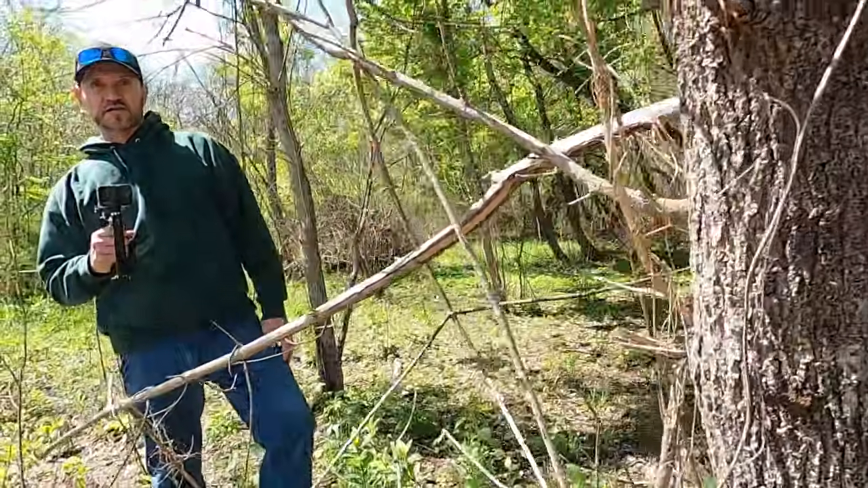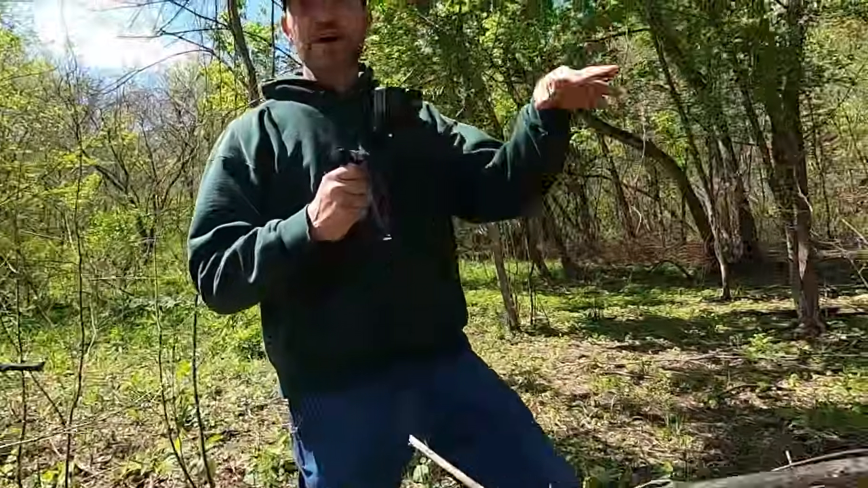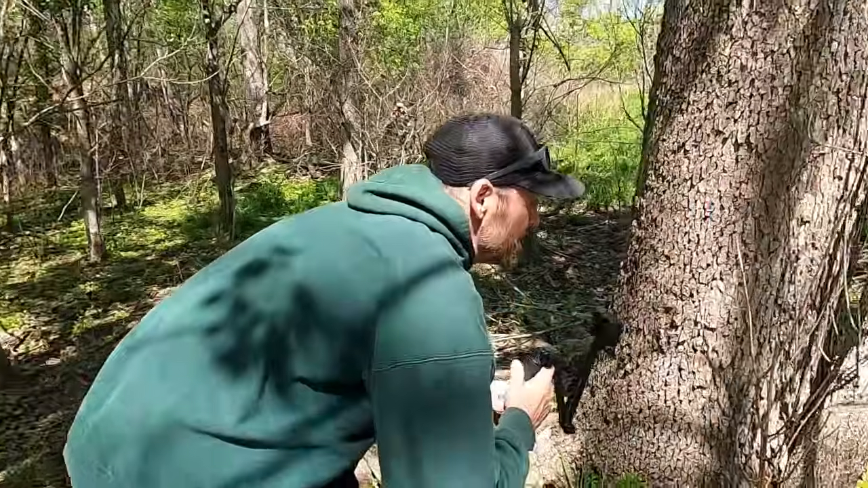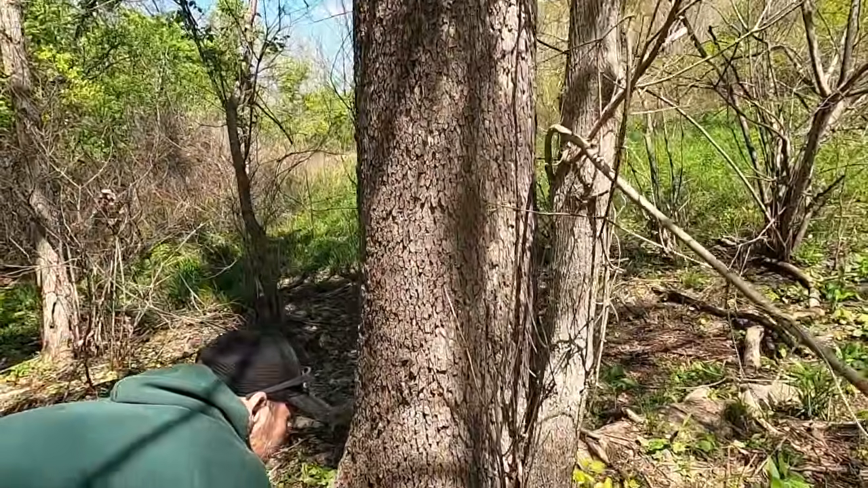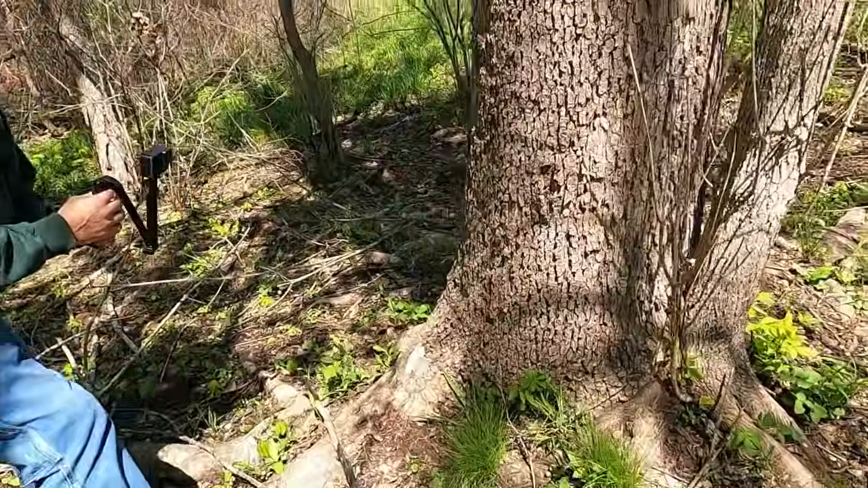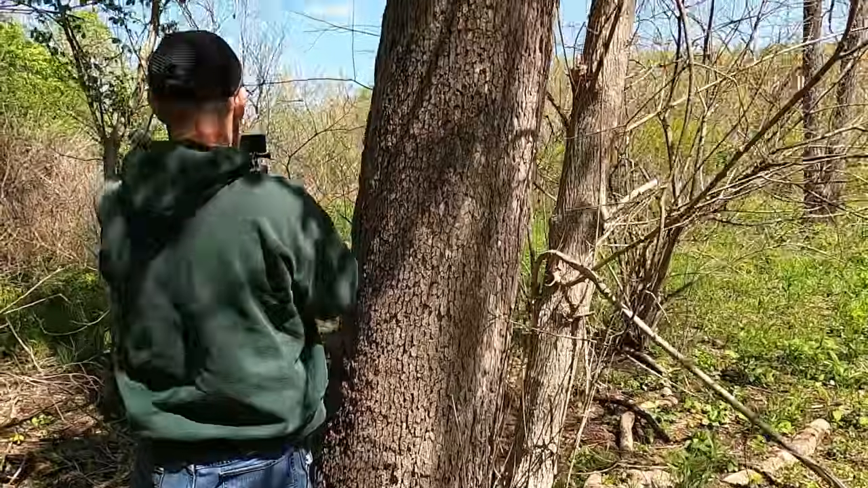I had visions that I would just see the hair wafting in the wind. It would be that easy. That would be that easy to find. A big tough hair. If only. You can only get so lucky, though. We had a lot of good luck. Unbelievable luck. So hopefully this is the spot.